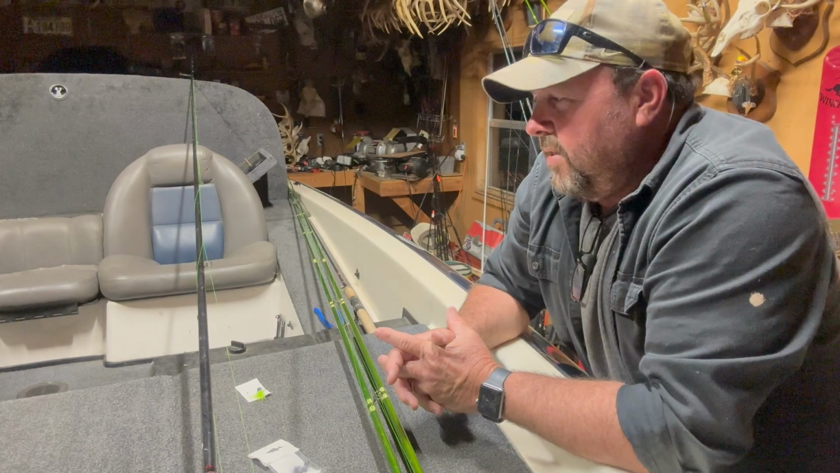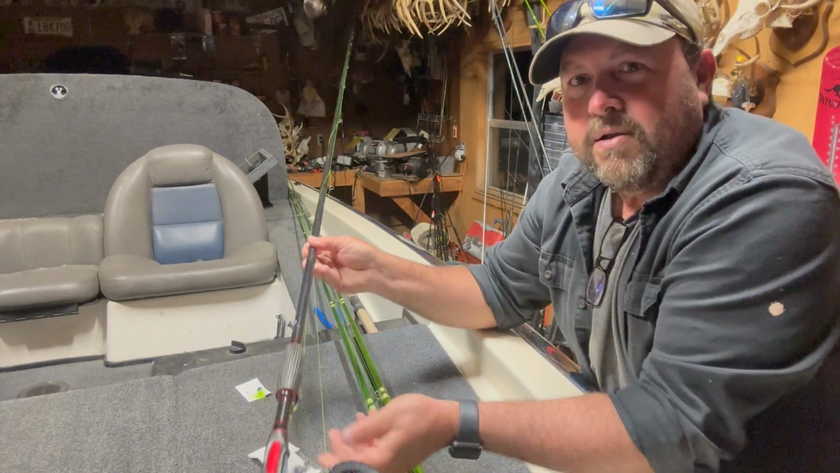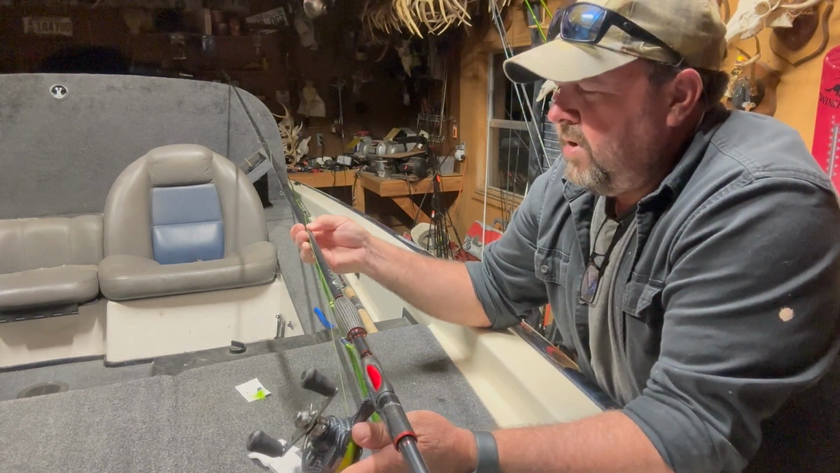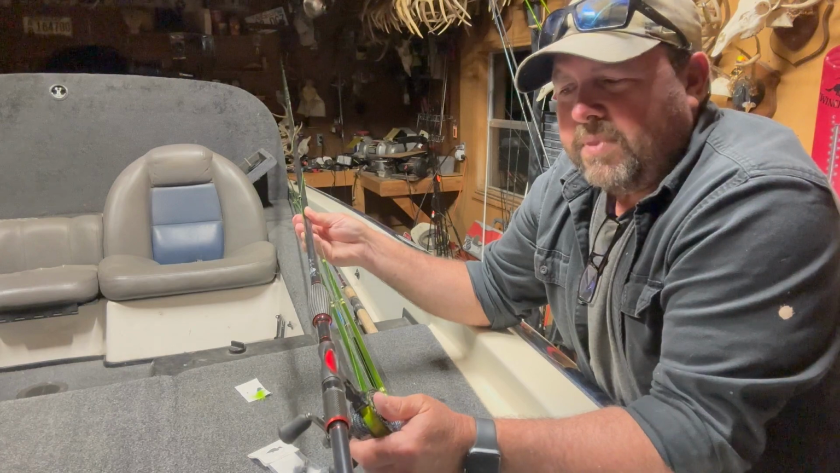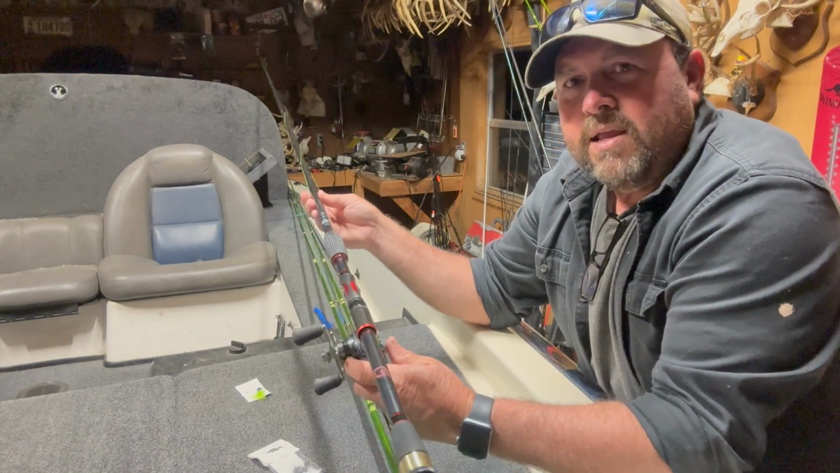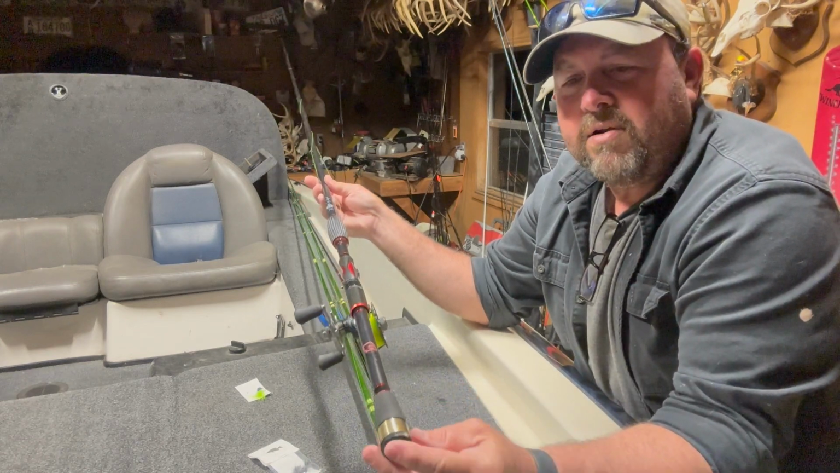The other thing, I picked up a new rod the other day. This is a Jinko X13, and I'm gonna tell you what, I was really impressed. The thing I like about this rod is the balance. It's got this counterweight system here.